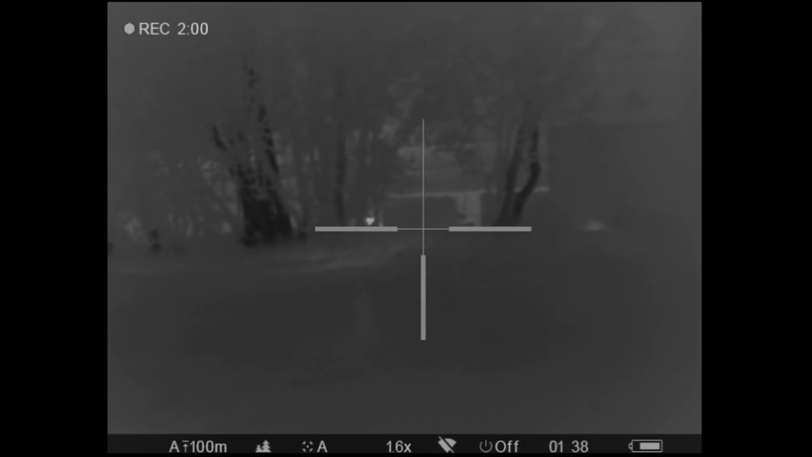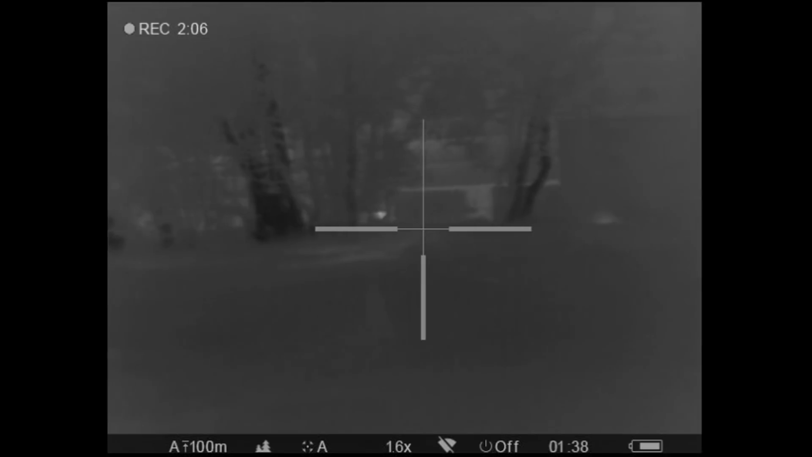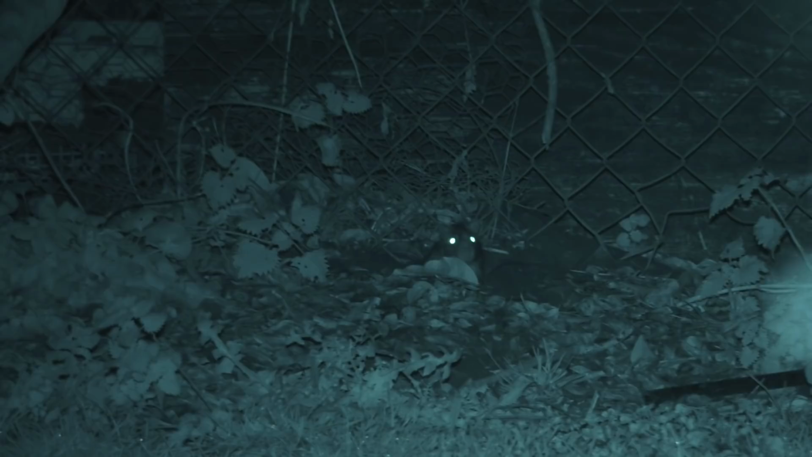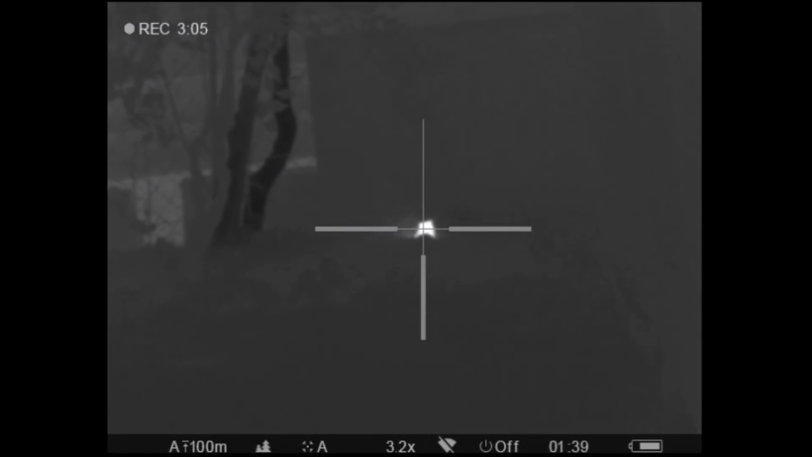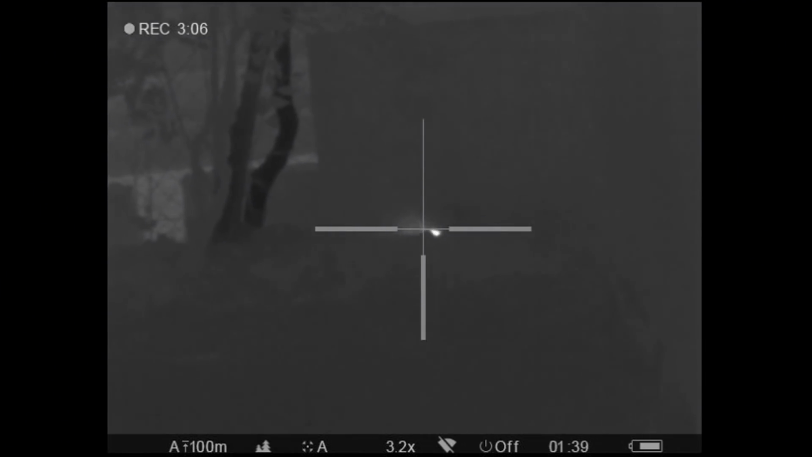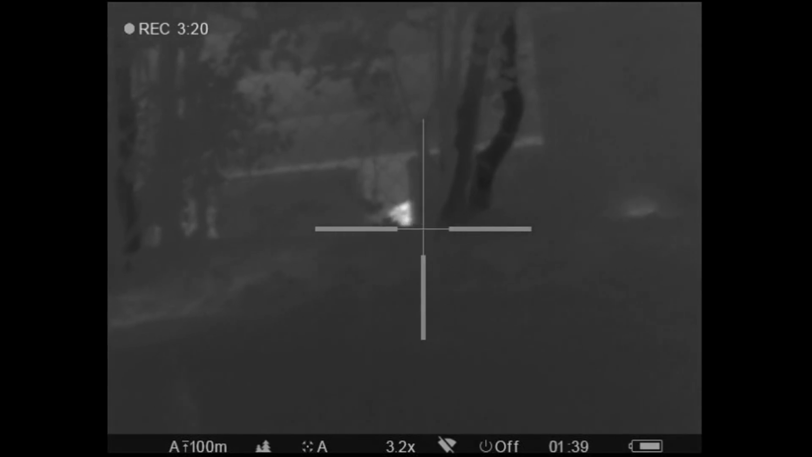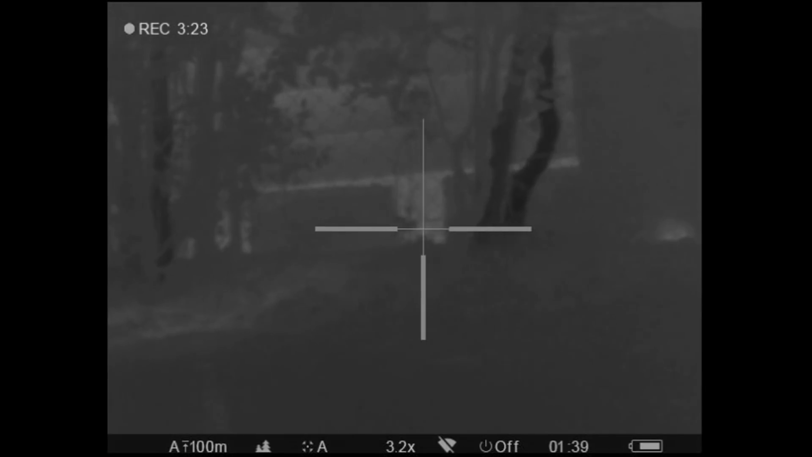Oh, here we go. Hang on. Just next to a rat in a hole. I can see the heat coming off it. Oh, there we go, in the hole. There he is. Yeah, you got him. That's him done. What was that? Another one. Tell me another one. Right, sorry. Yeah, we got two there.